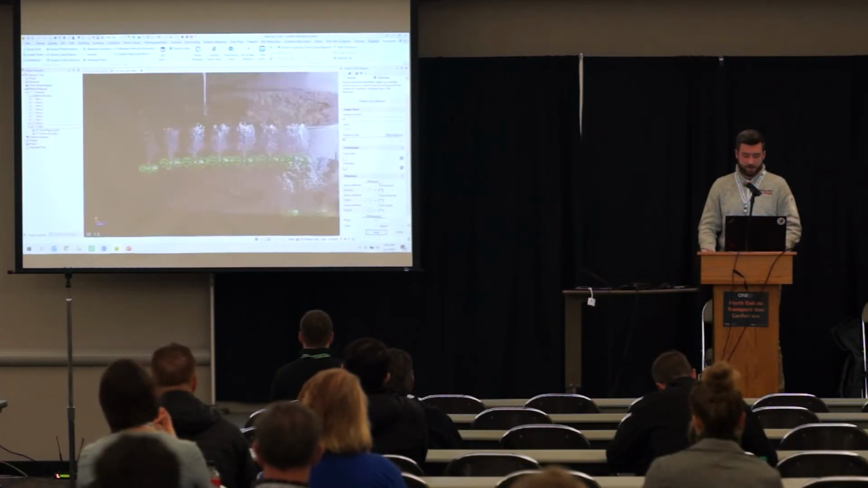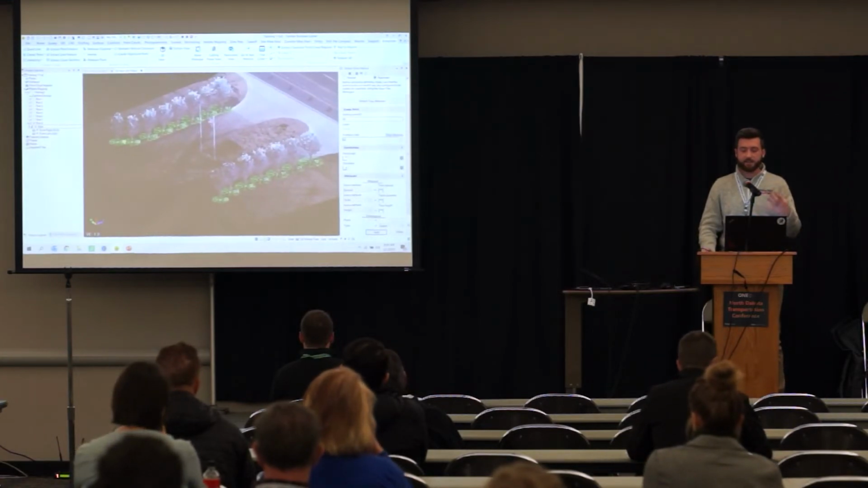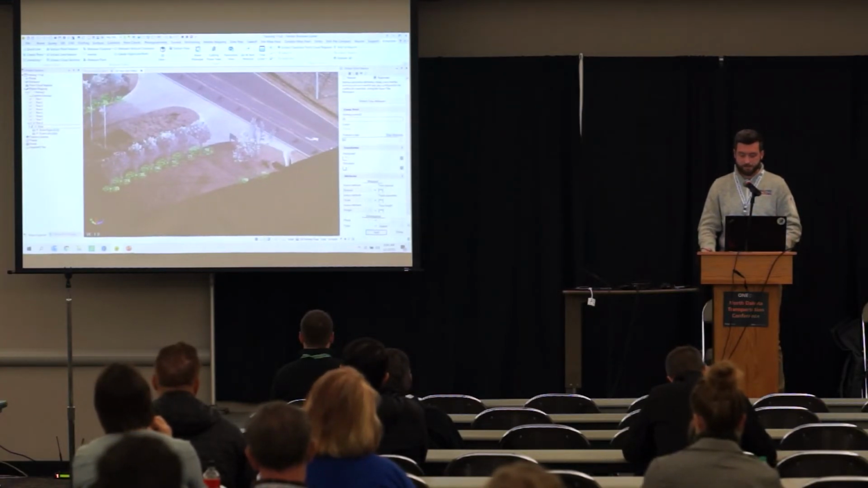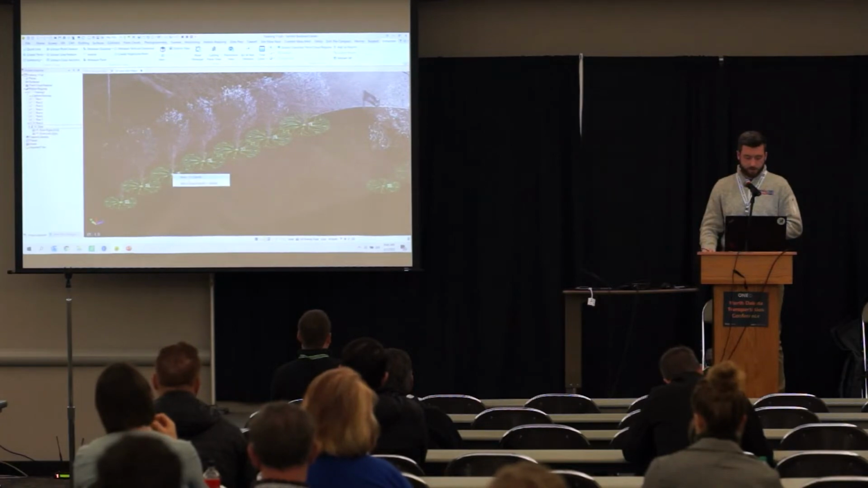I'll do that, and now I have those symbols representing, those are actually scaled to the size of the tree, which is pretty neat. So I'm going to close that tool, and then let's take a look at one of these points.